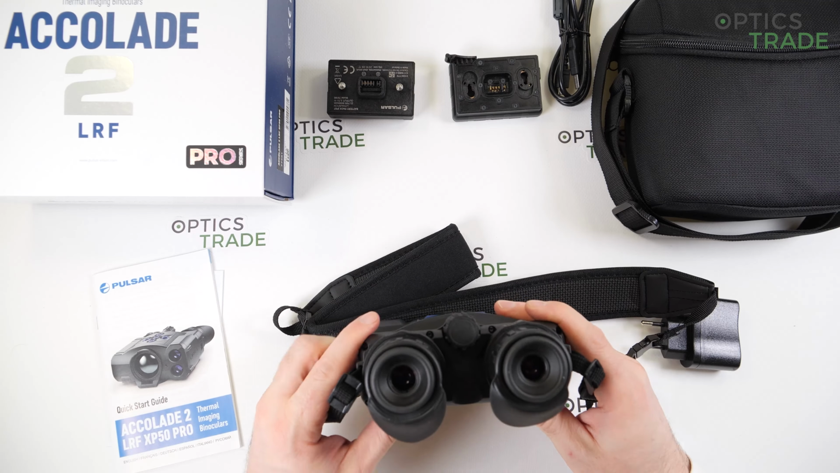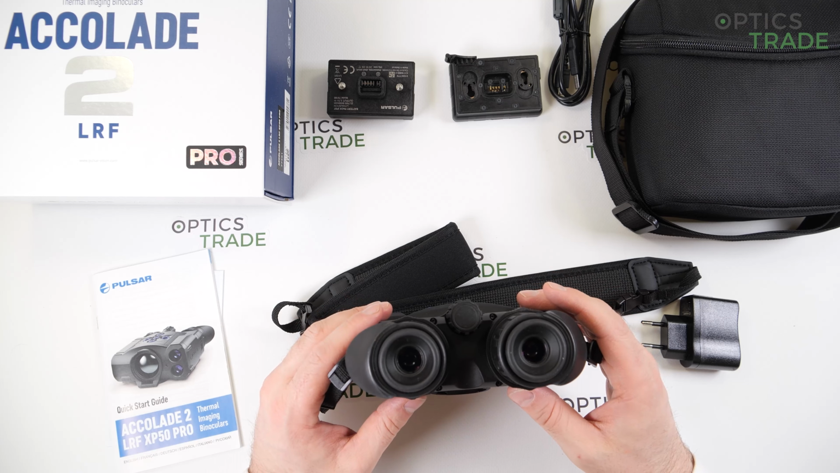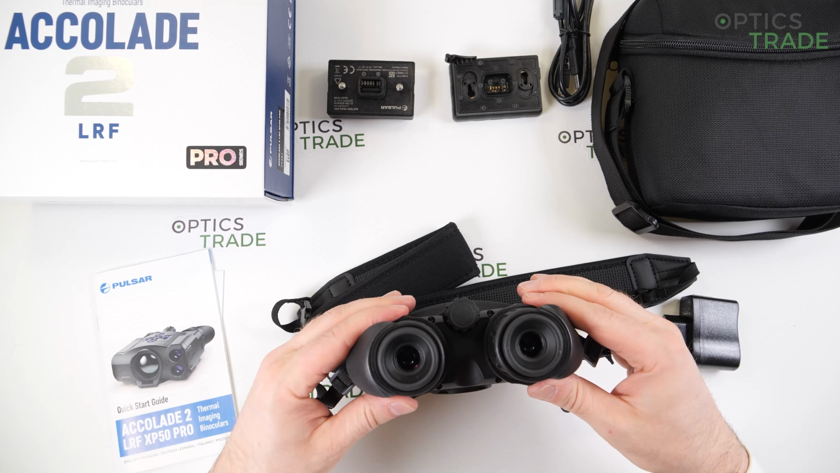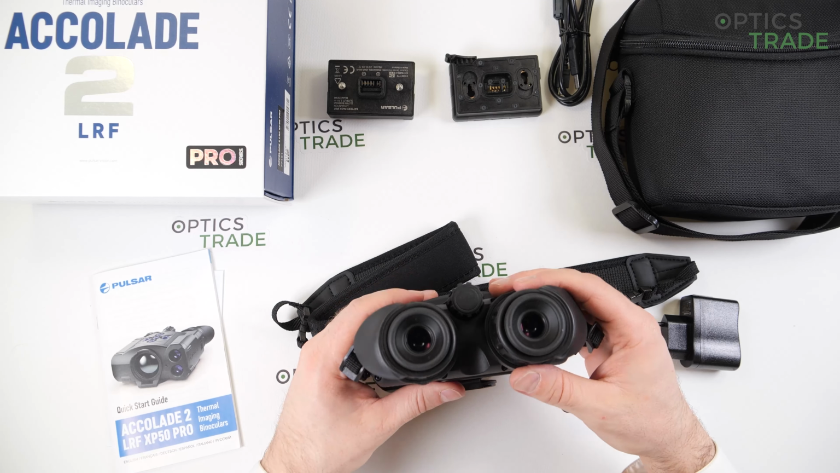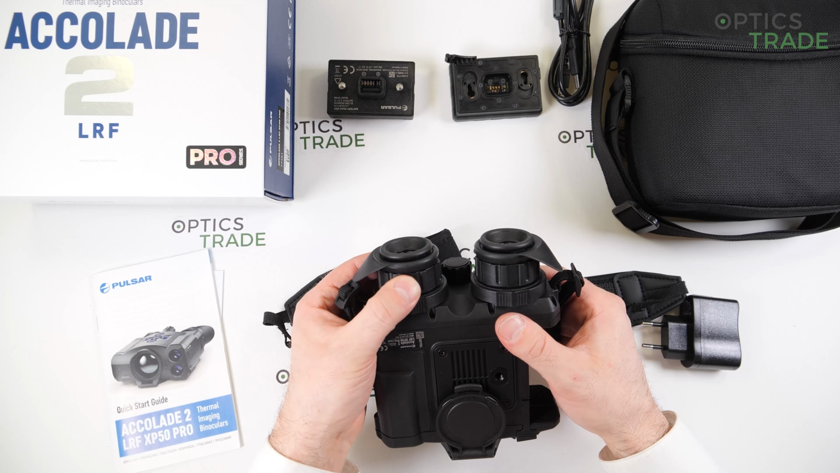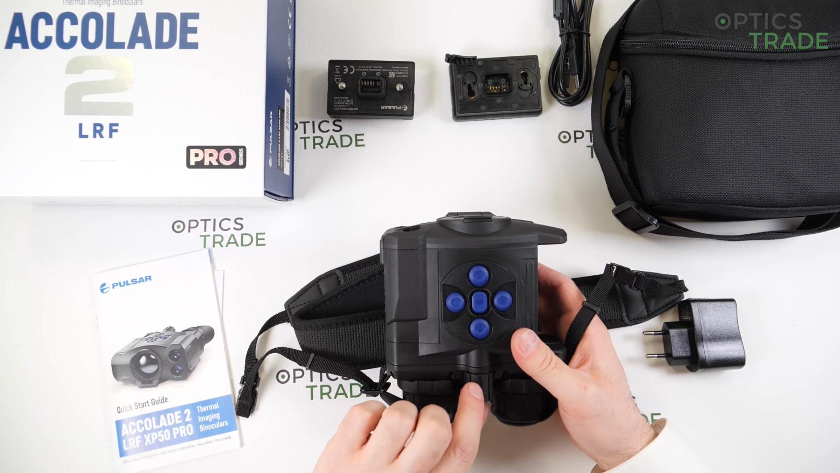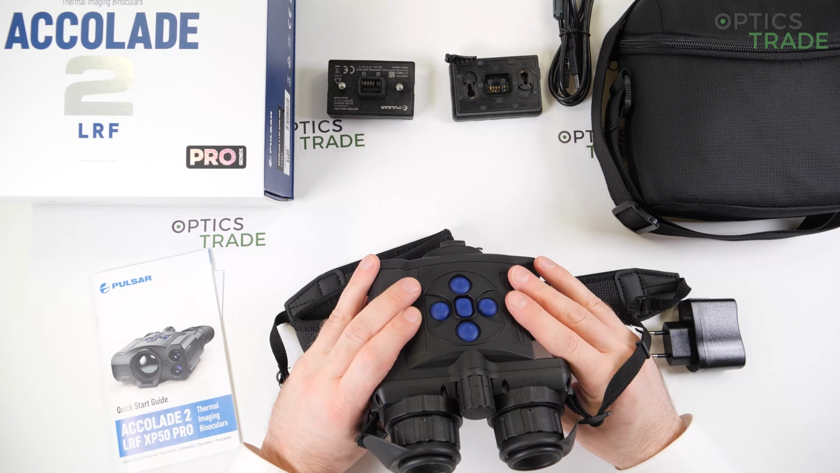The eyepieces are roughly the same as on the Helions, which means that even if you wear glasses, you're still able to use them, and they're able to move in this direction, so you're able to adjust the interpupillary distance, and then on each eyepiece you're able to adjust the appropriate diopter setting. Here is the focusing mechanism. So it basically works like normal binoculars.